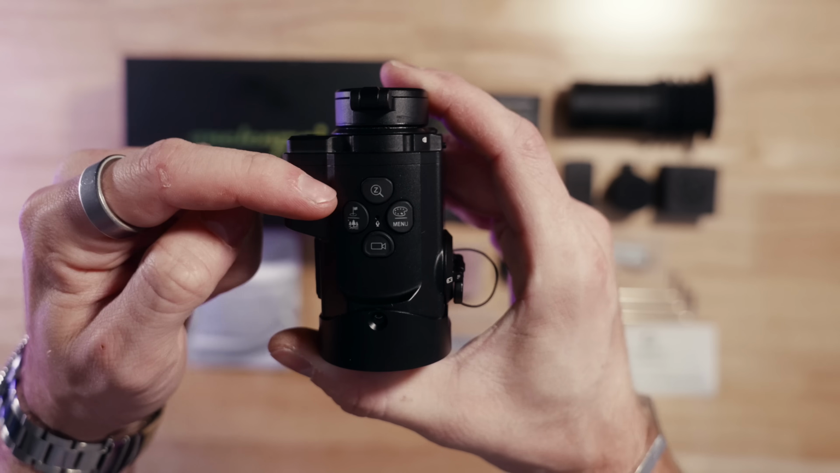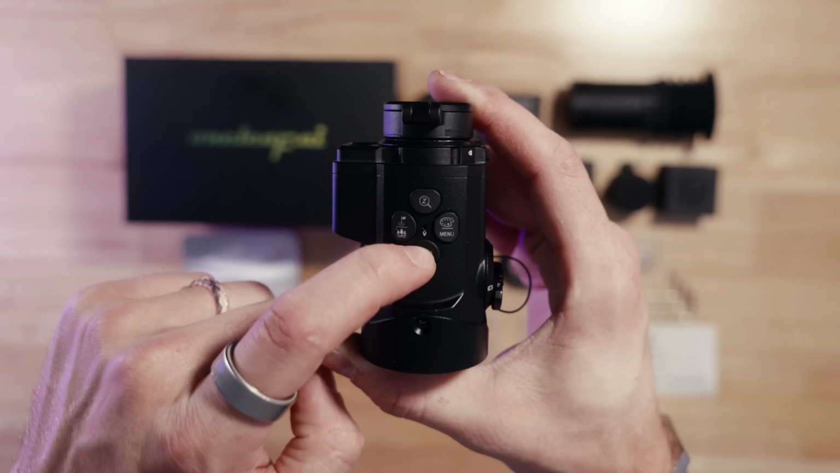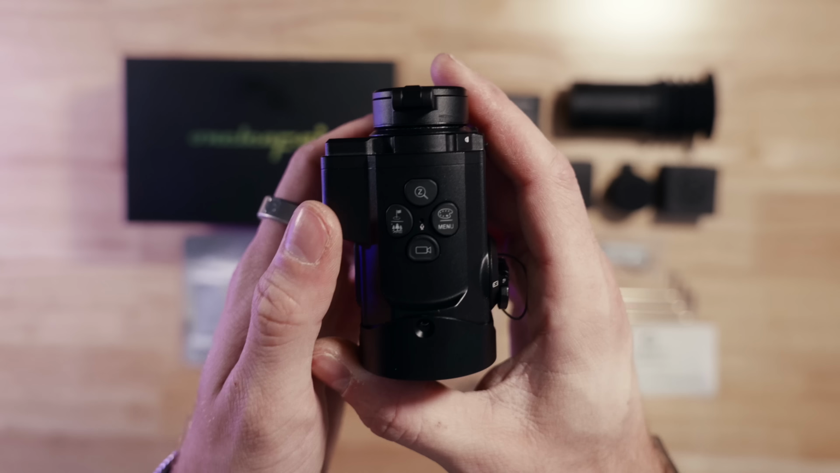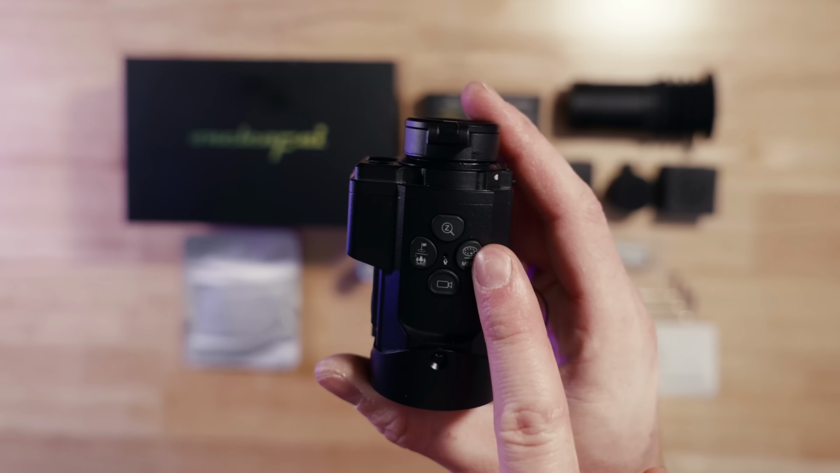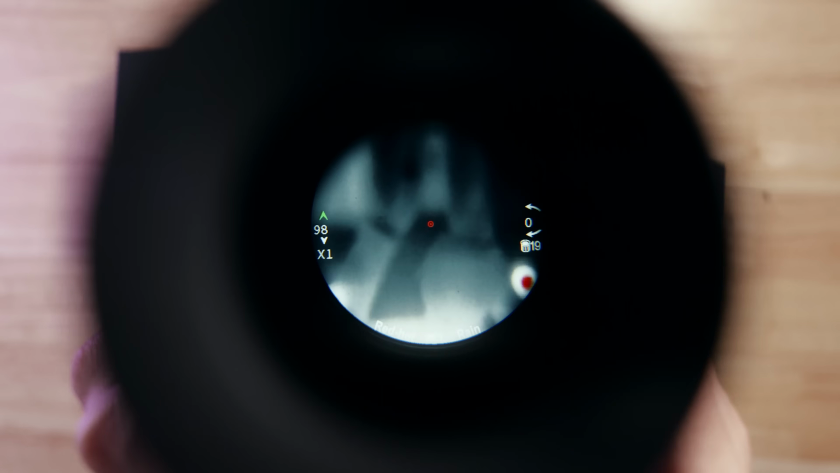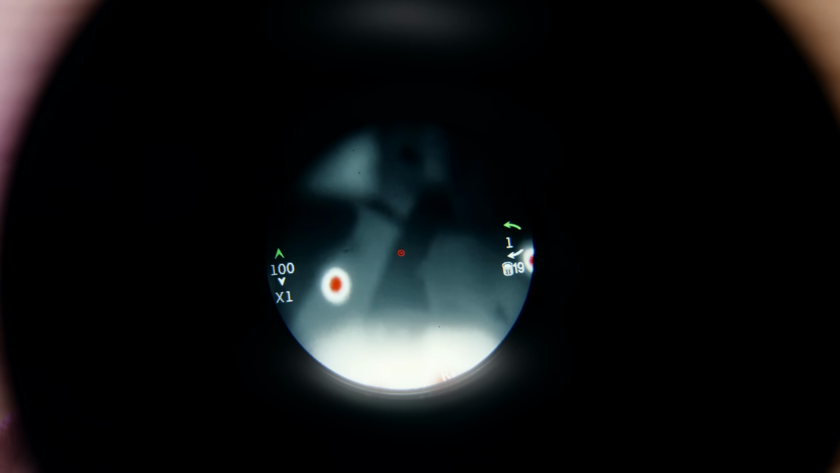In addition to that, the other plus here is that this has a whole bunch of buttons for the controls, so if it's cold and you are using it in the snow or the freezing weather, you don't need to touch the touchscreen to change any of the settings. You can do it all from the push button. That's also beneficial, obviously, because if you have the eyepiece mounted to it, you're not going to be able to touch the touchscreen to make changes.